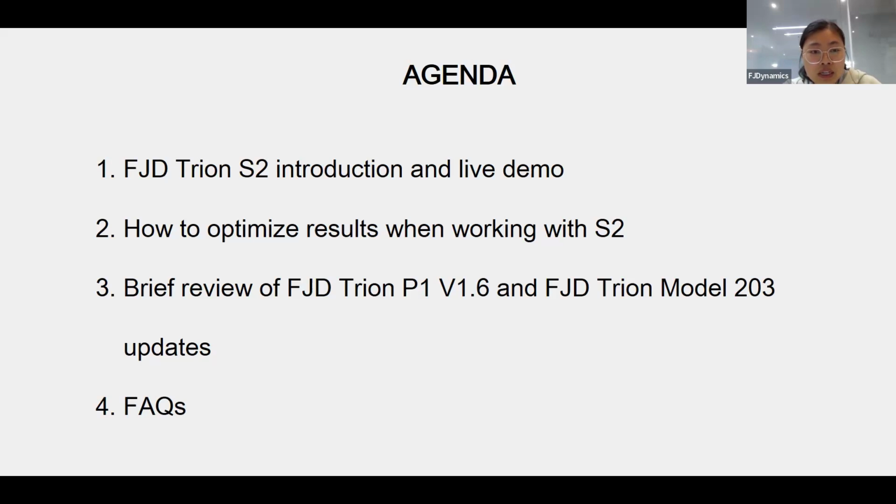Next, we will take a moment to briefly review the recent updates to key products, FJD Trion P1 and FJD Trion Model, and we will highlight the enhancements and what they mean for your project. Finally, we will enter a dedicated section for the Q&A part, so you can ask any questions here. Okay, so let's start.